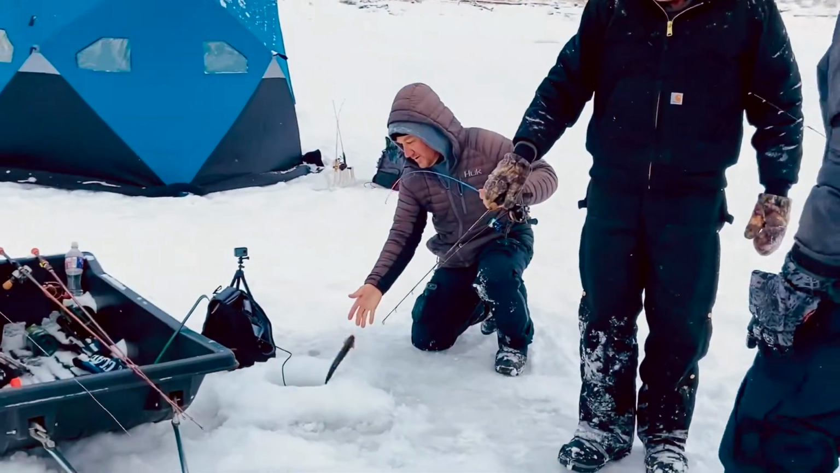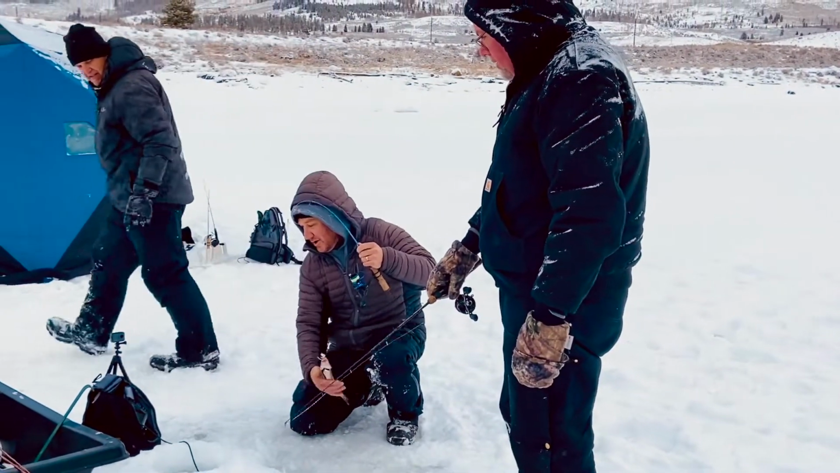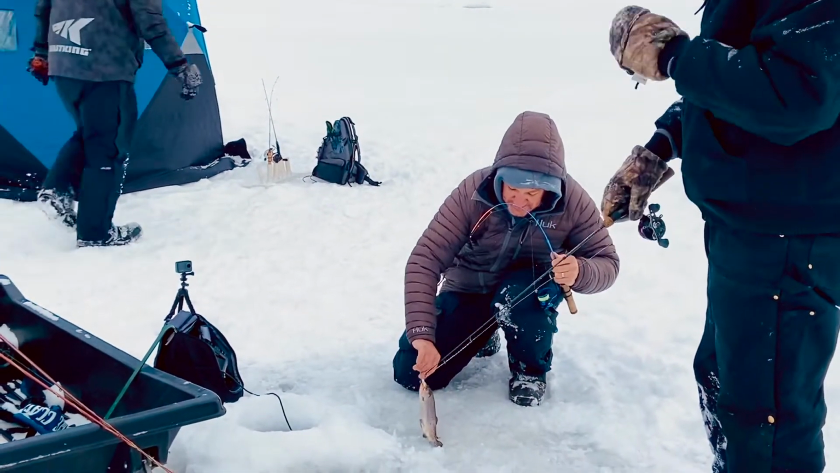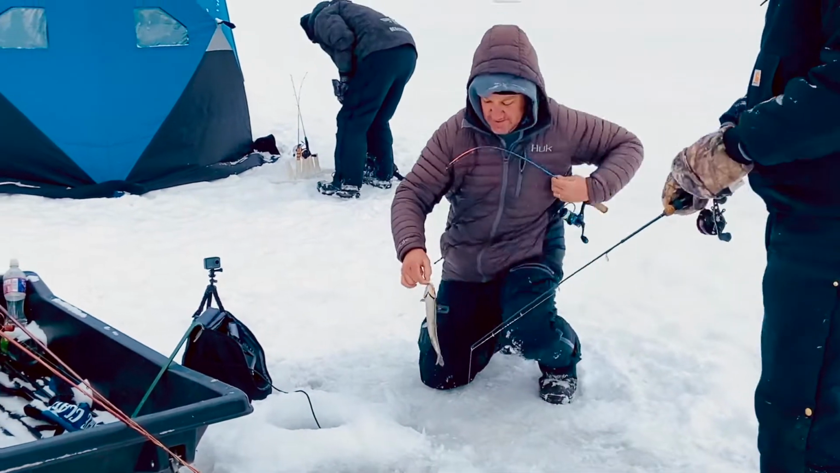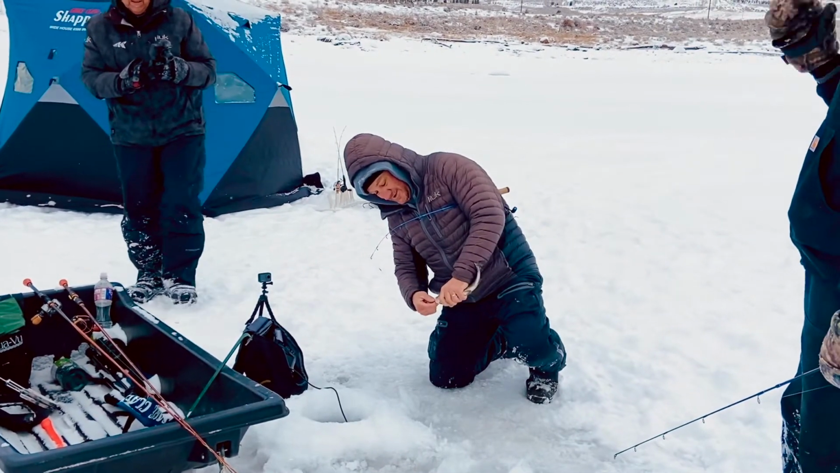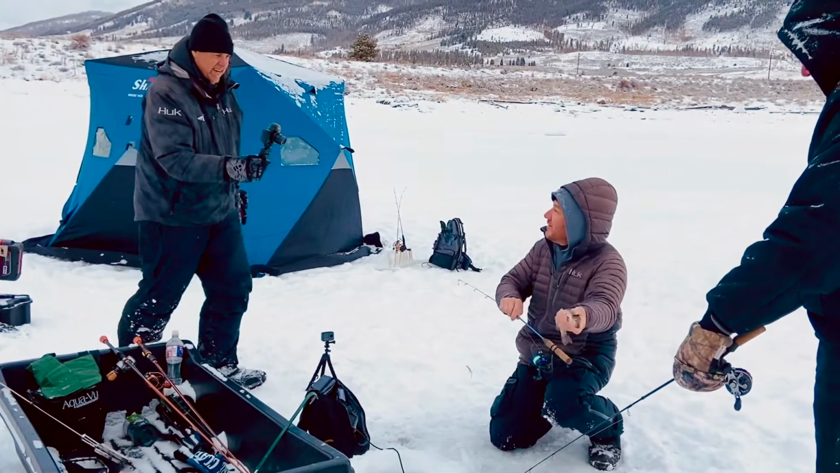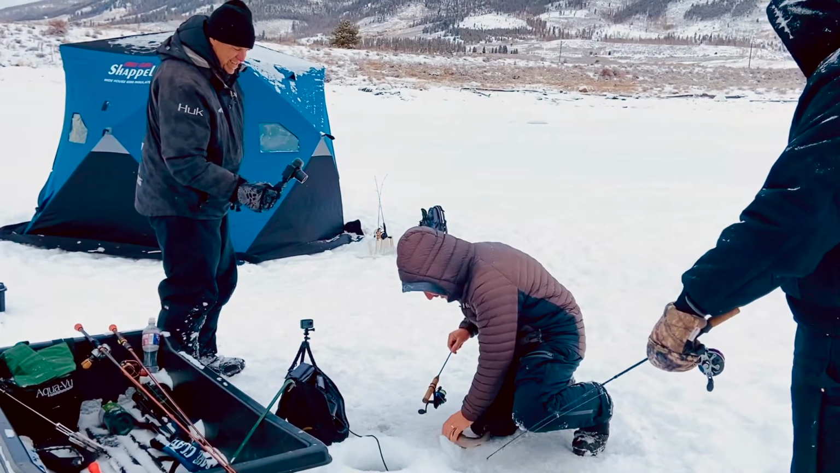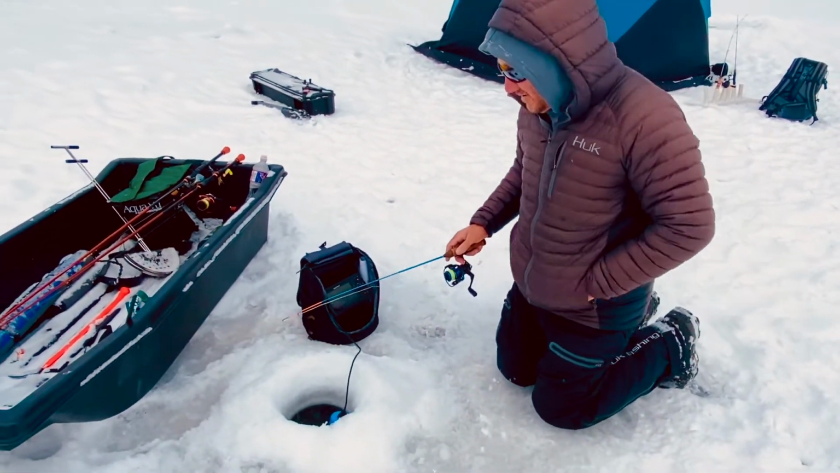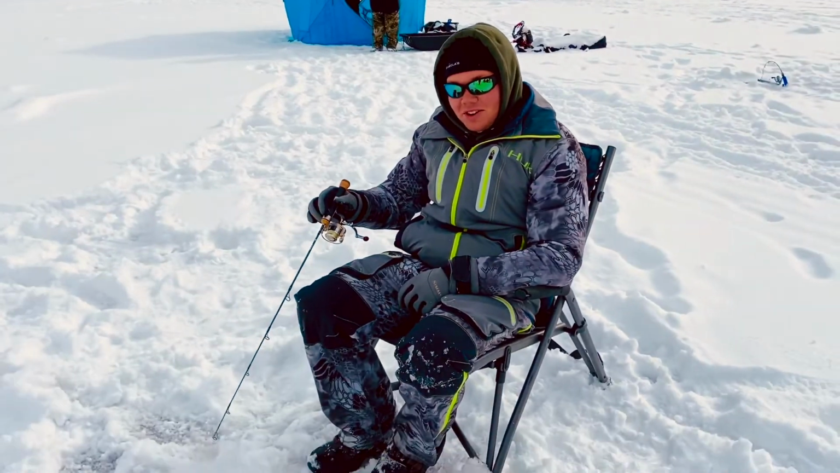I got a rainbow. That's a good looking rod. Saw him on the Garmin. Trout are so hard to hold on to. Reminds me of bass fishing. Watching them on the Garmin, they come up and hit. Mason, you were hammering them earlier. What happened? Gotta be comfortable to get the fish to bite.